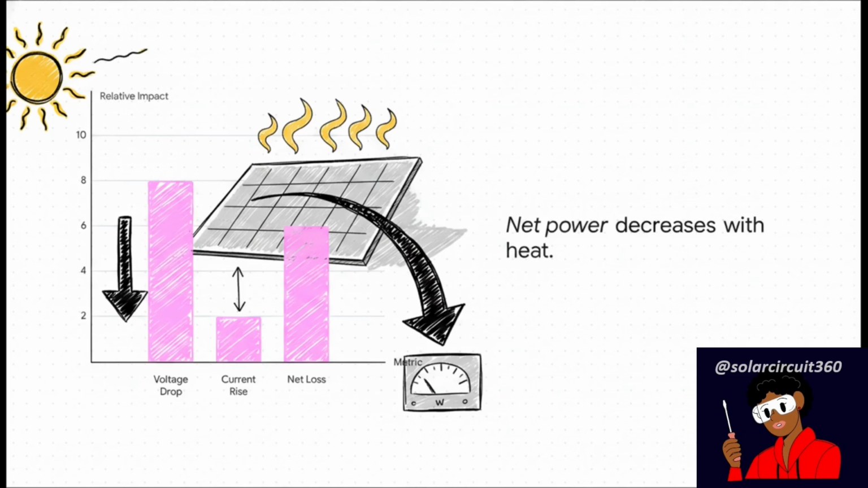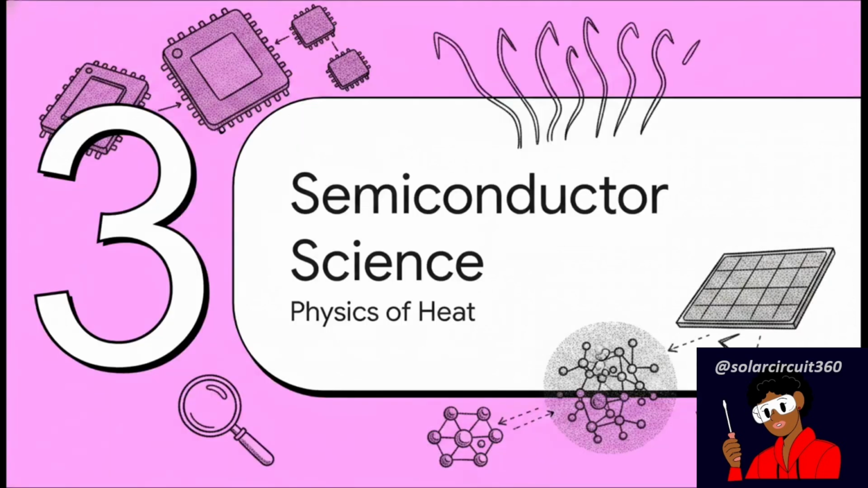The ultimate result? A major net power loss. We are tracking a simultaneous wattage decline under perfectly stable, unblinking sunlight. The light energy is totally there, but the heat is literally destroying the panel's ability to harvest it. Crazy, right? Section 3. The Semiconductor Science.